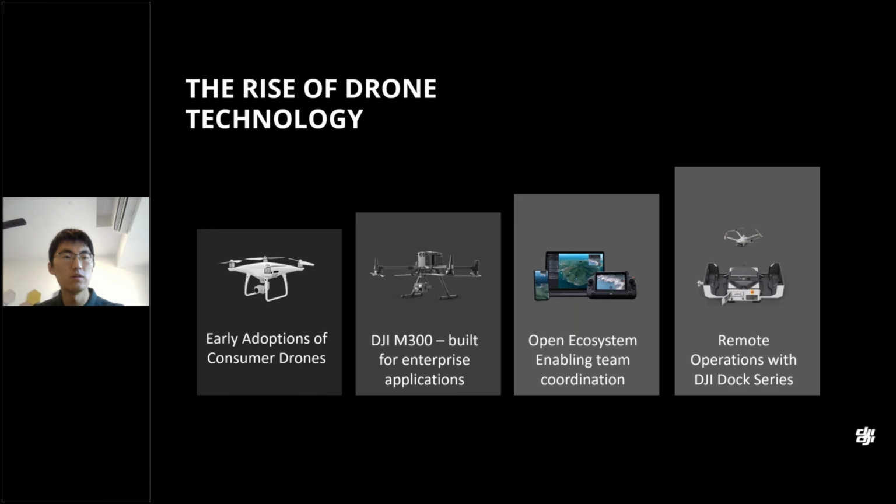This is the rise of drone technology, starting from 2006 when DJI was founded, and we had the first consumer products like the Phantom around 10 years ago. Some players already used DJI drone technology for law enforcement, especially in the US or Europe.